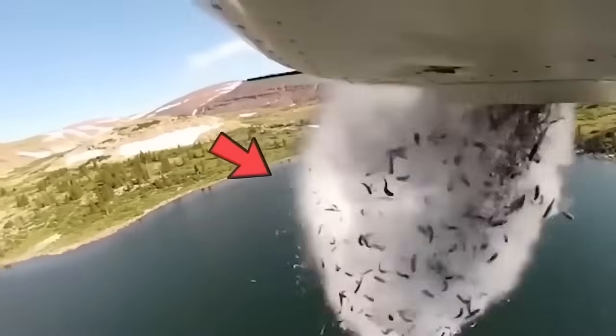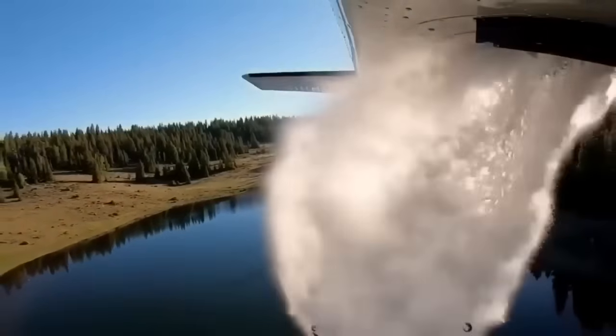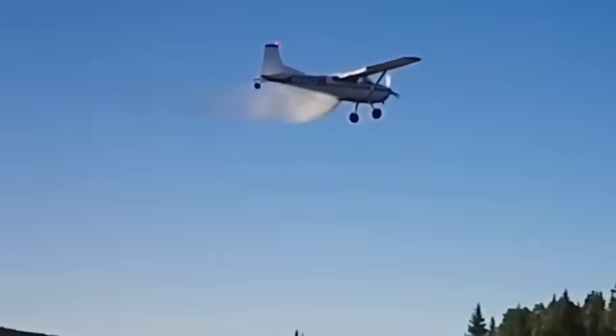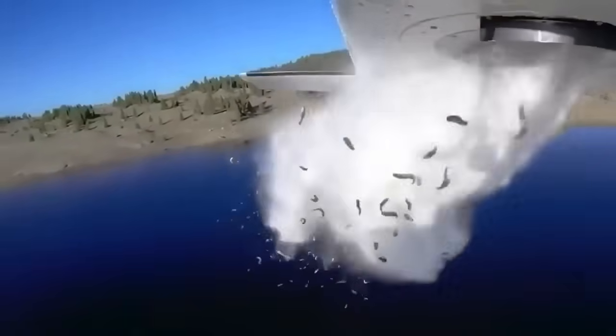This VIP method of restocking is efficient and the only option since the lake isn't accessible by vehicle. Sure, it may look a bit rough for the little fish, but in reality, the wind carries them down gently, just like leaves fluttering in the breeze. It's a unique and spectacular sight to see.